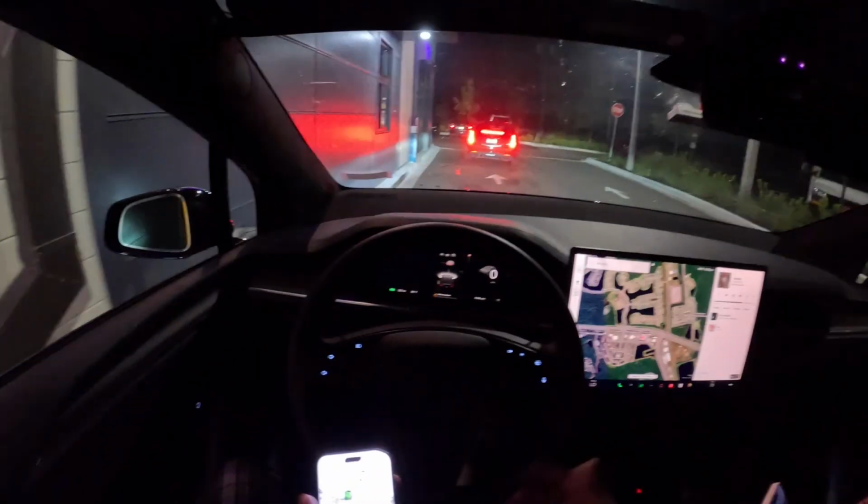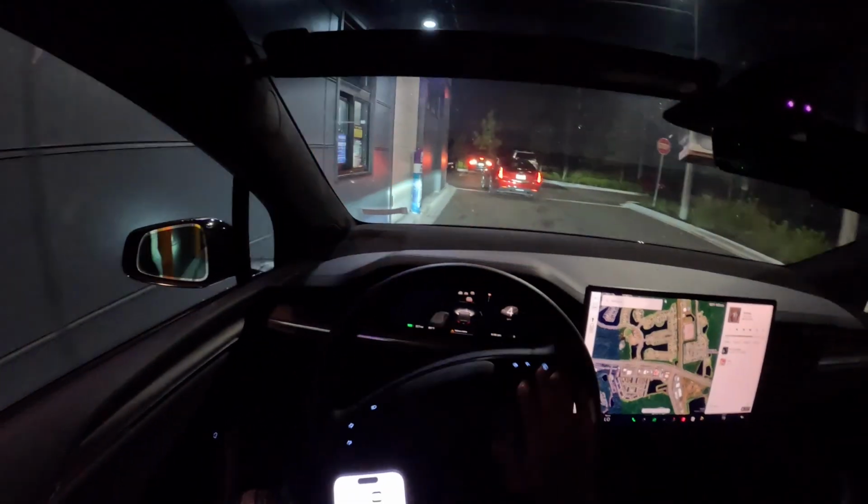Oh, I went for the gear selector and there isn't one. Muscle memory. I'm telling you, muscle memory.